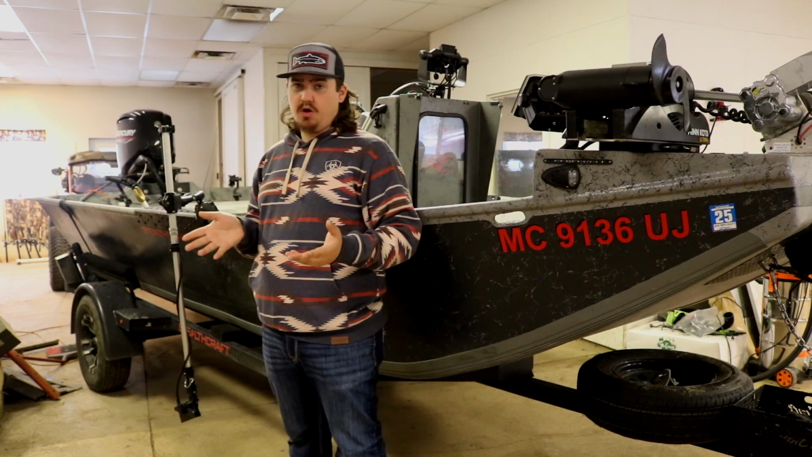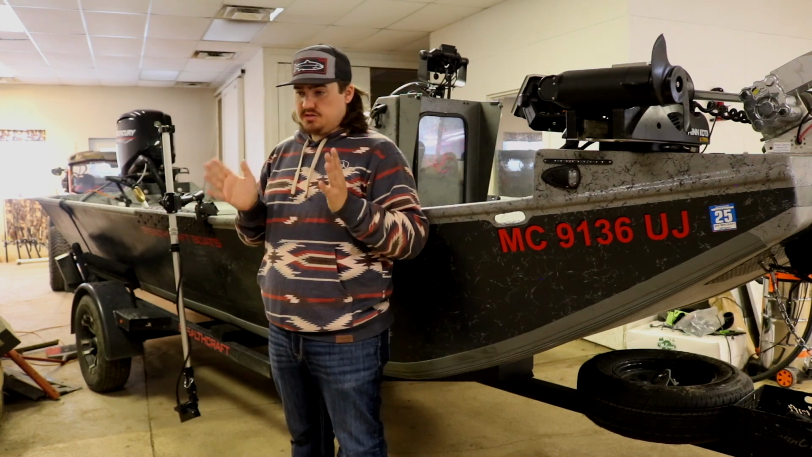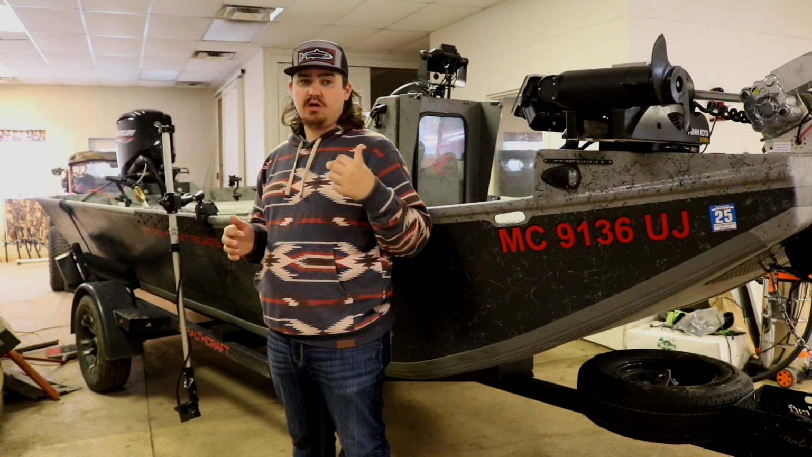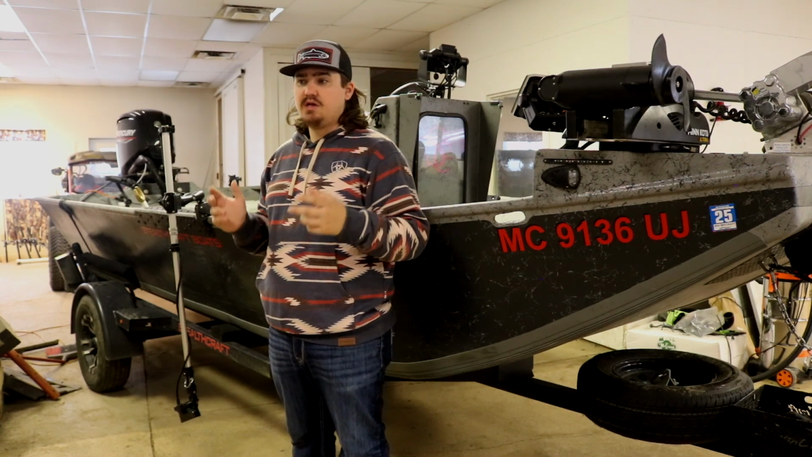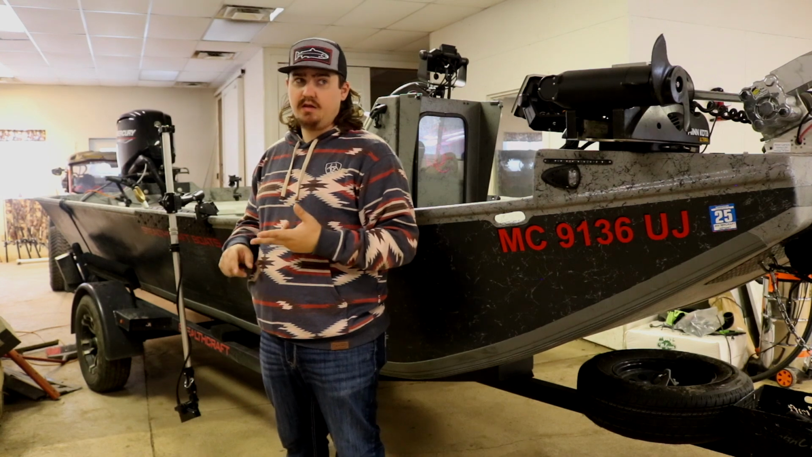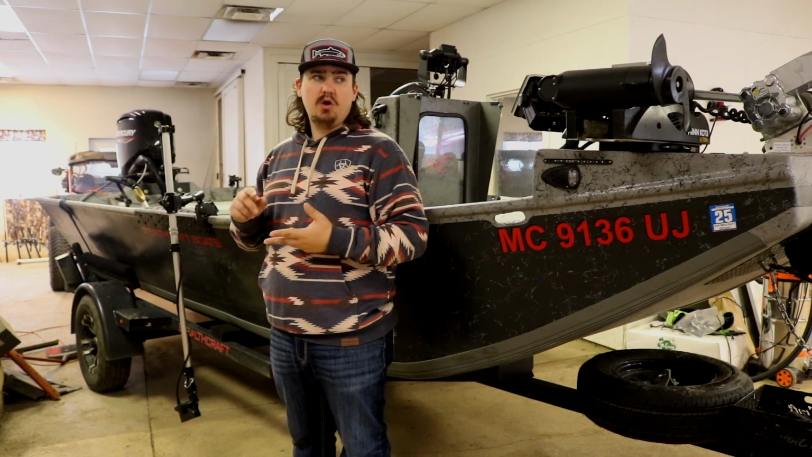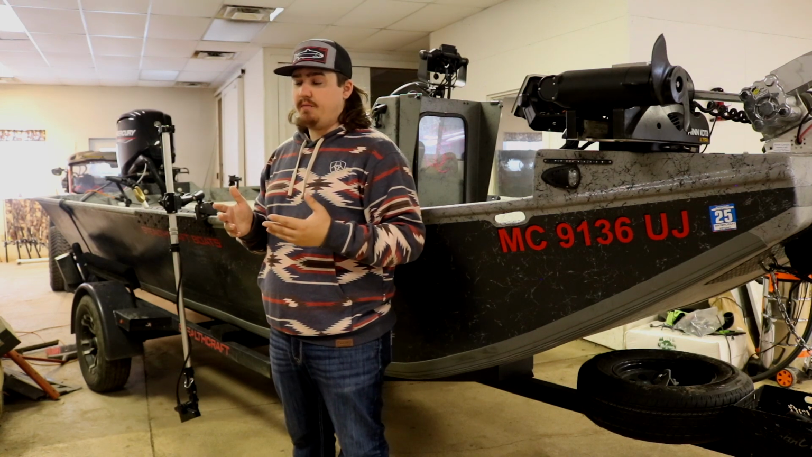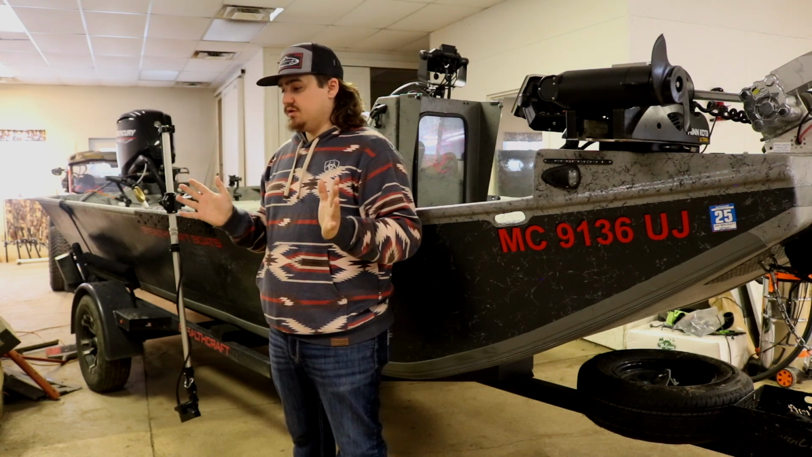The perspective mode is something I've been testing out a little bit here. I'm going to try it more when the bass start coming up to spawn in some of these local lakes, and I start targeting smallmouth on a fly rod, which is one of my favorite things to do in the spring, in the river and in the lakes. I love going up on the flats when those fish are shallow, on docks with my fly rod, targeting smallmouth.